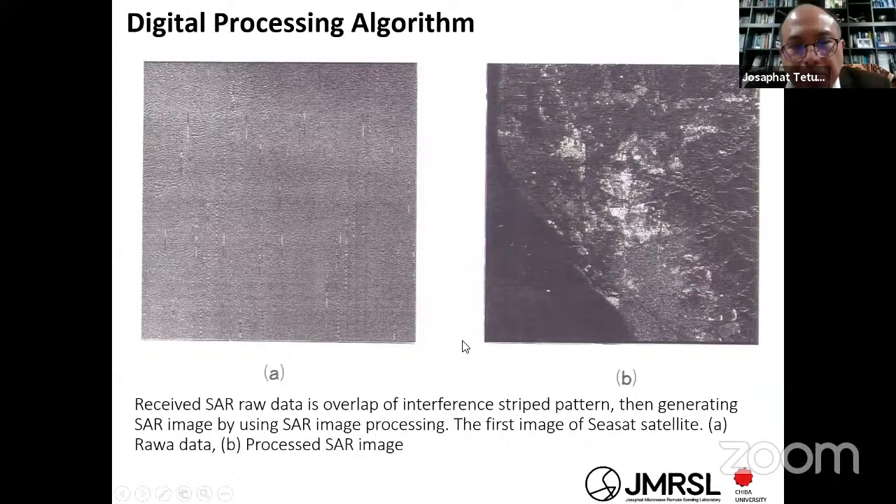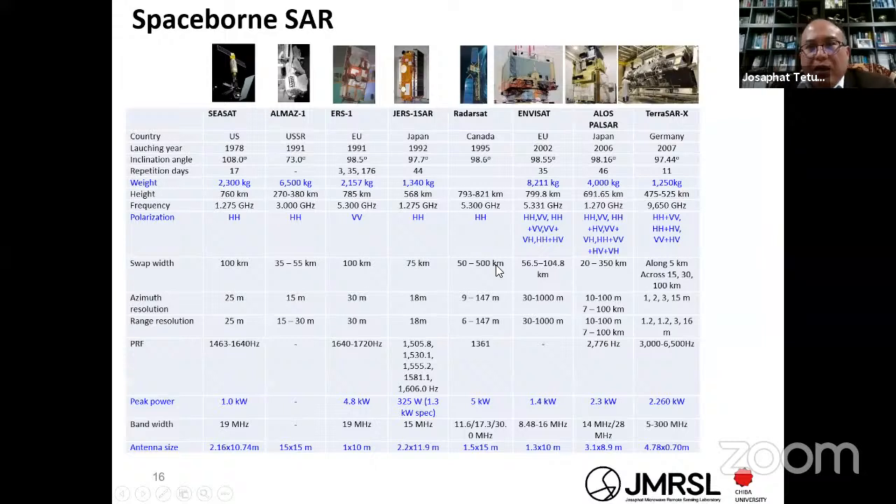Okay, this is the first image of the SEASAT satellite. On the left side is the raw data. You can find a curve like this one, which is the characteristic of the raw data. And then after you process the range compression and azimuth compression, you can get this image. I think it is around California.